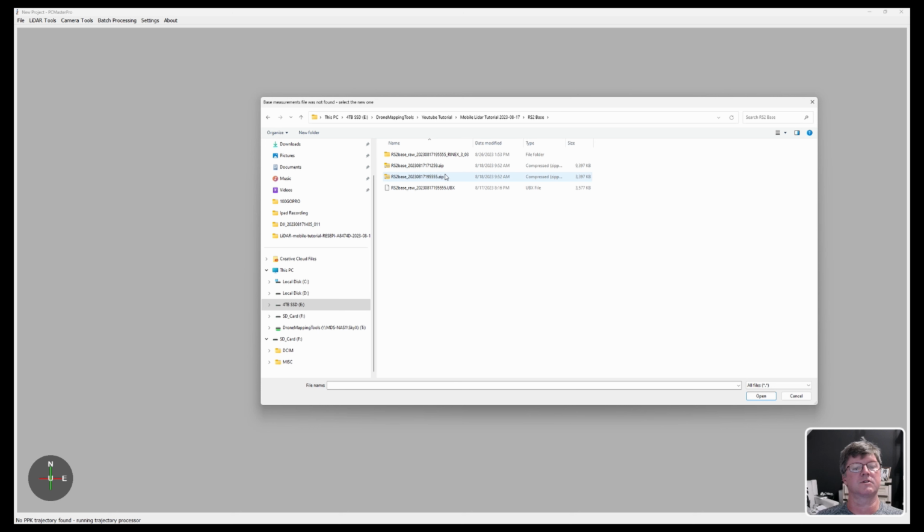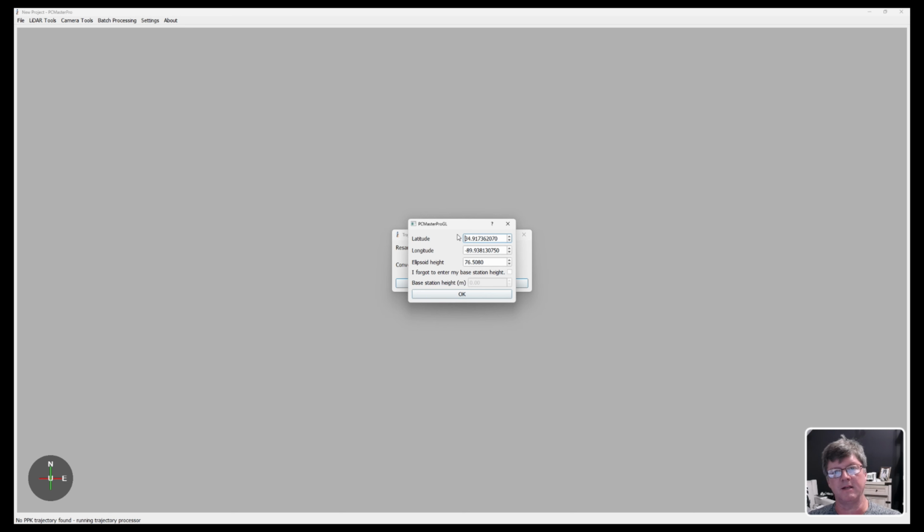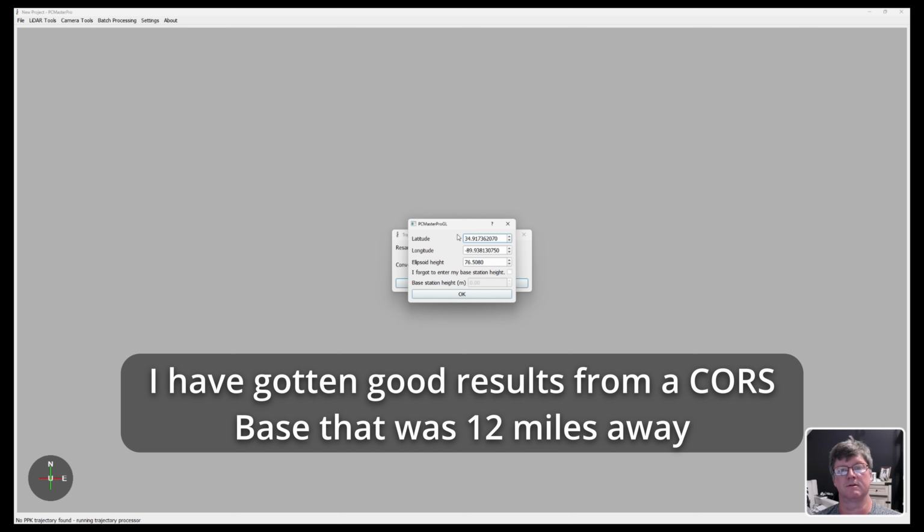I want to go to this RS2. It's going to be in the Rinex file, and we'll click on the 23.0 for observation. I was using the base file from my Emlid RS2 Plus unit. If you do not have a base unit, then you can always download a CORS file. And when you're doing LiDAR, you want a base that's very close to where your mission is located. So you will have better results by having an on-site base.